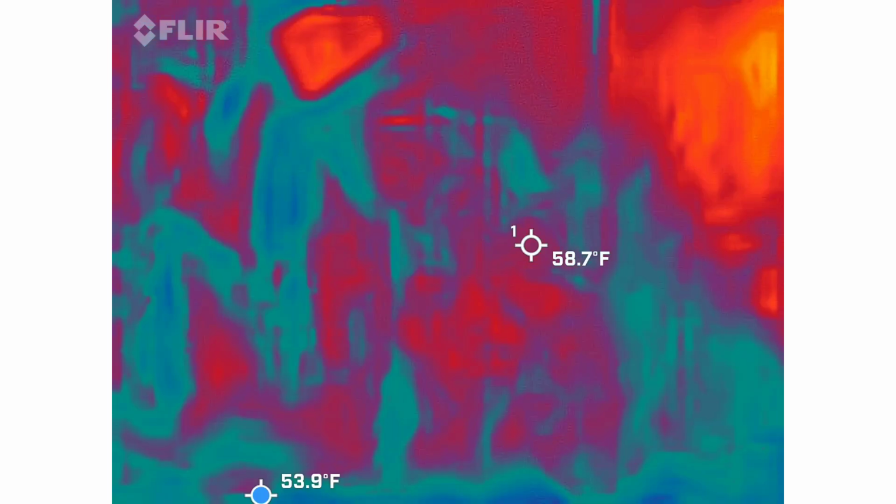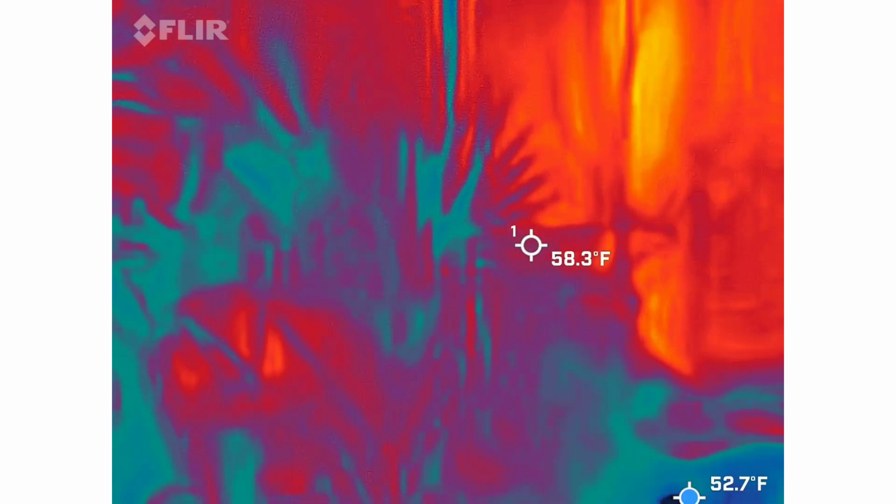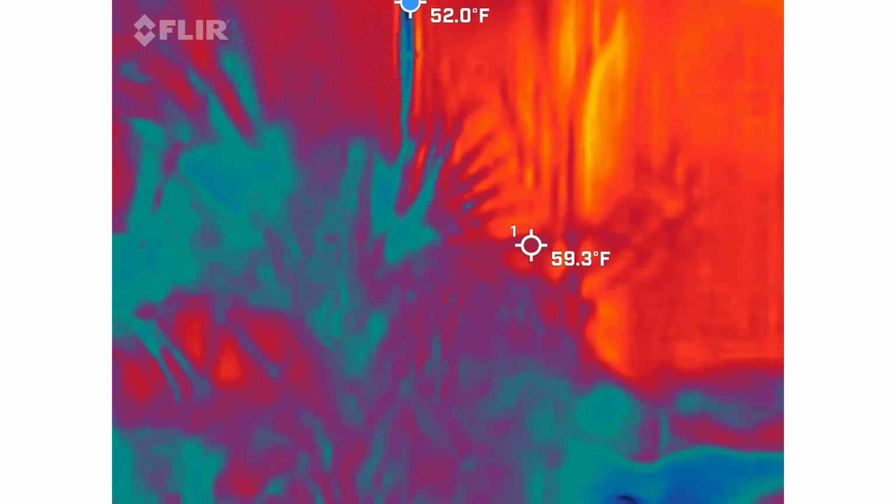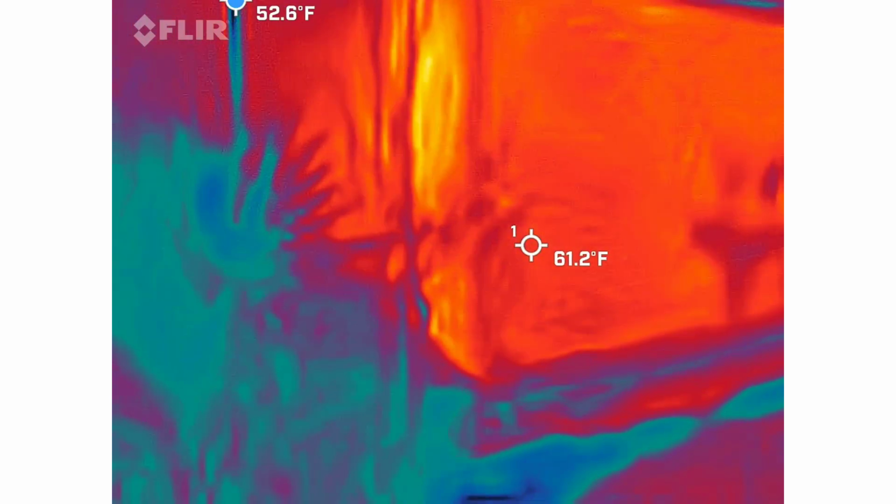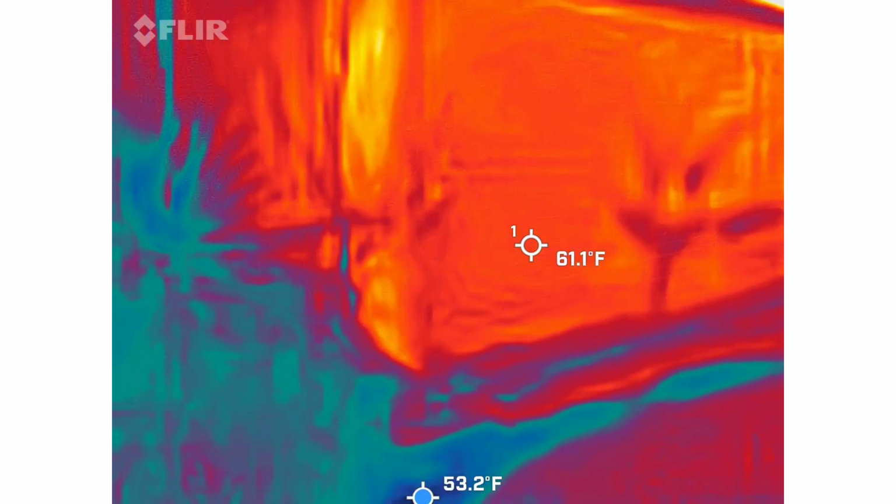I thought that was just... That's what I thought. Is that like a shadow of someone walking?